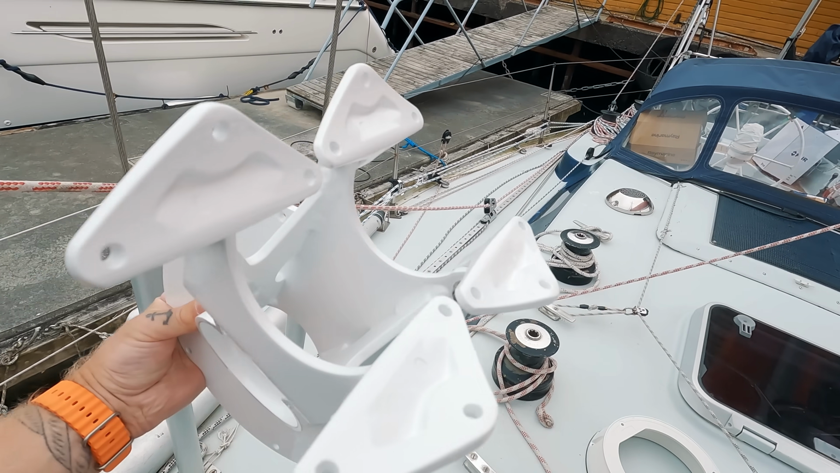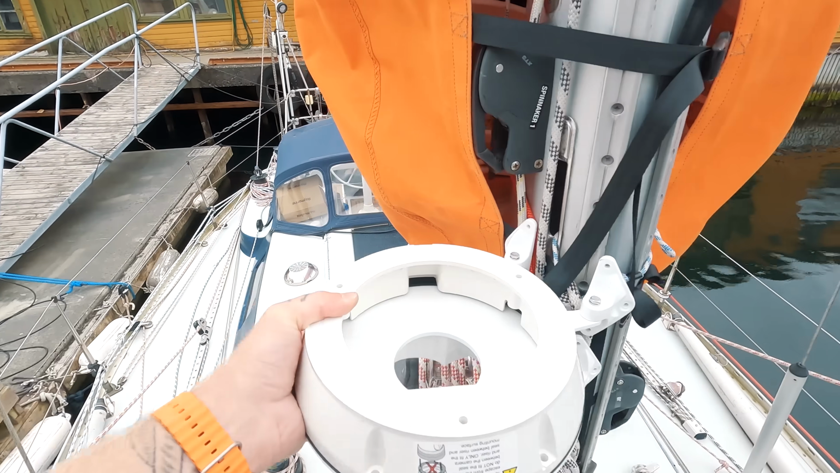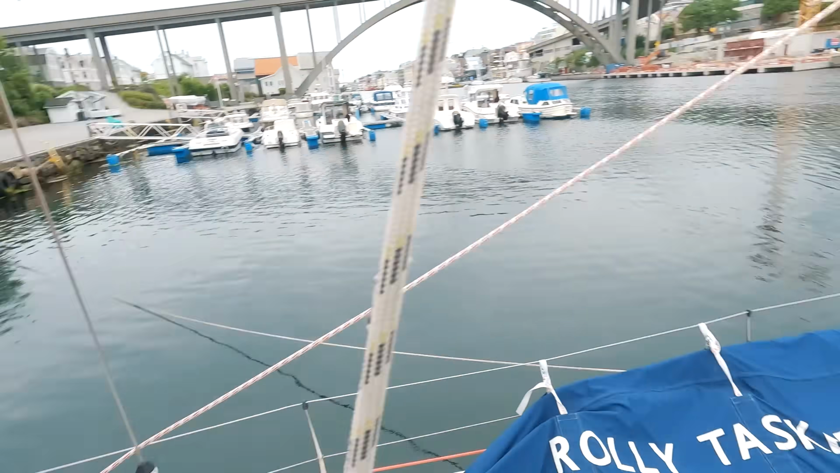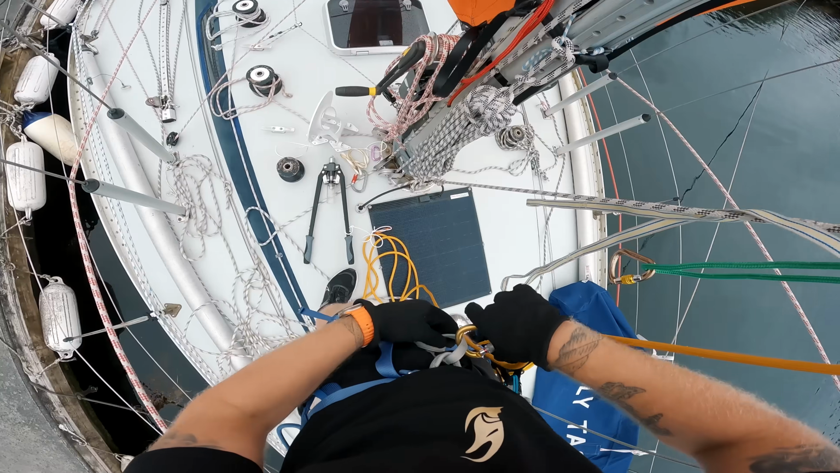Okay, so that's the Scanstrut bracket done. So if the camera sits a little bit off center like this, you are able to see sideways, backwards, and of course forwards and a lot of directions. So let's see. Gear on.